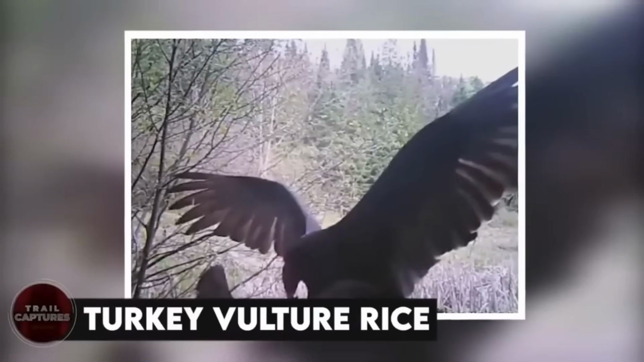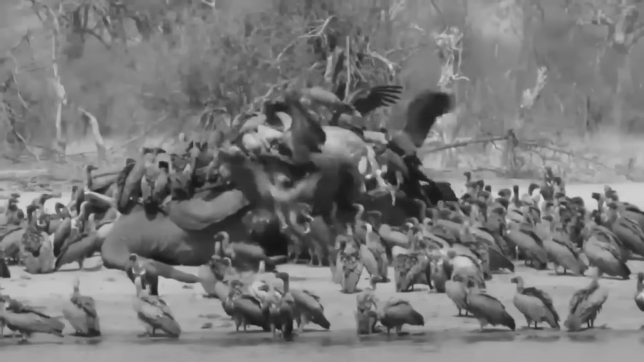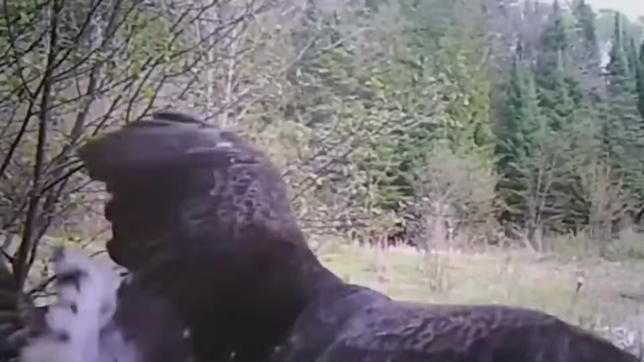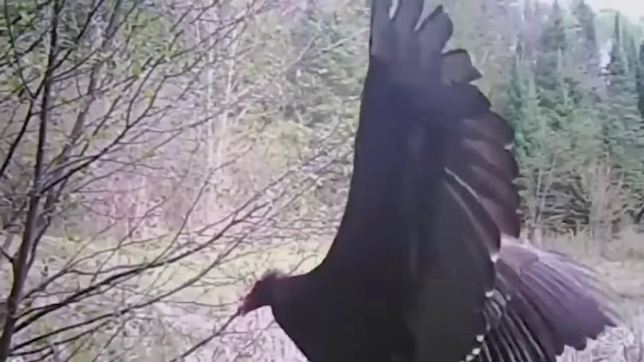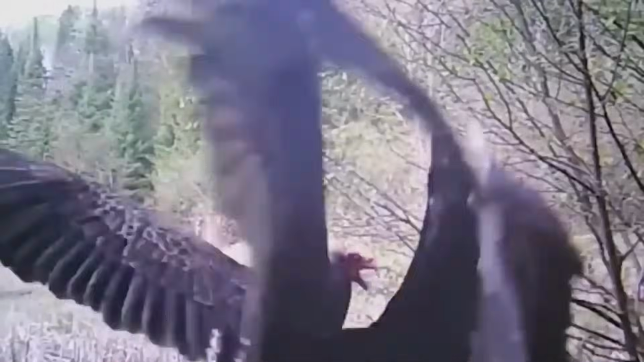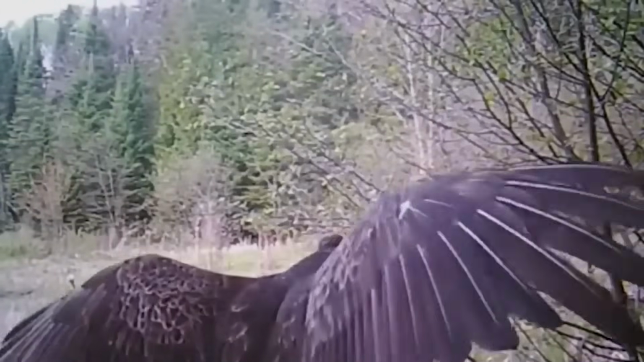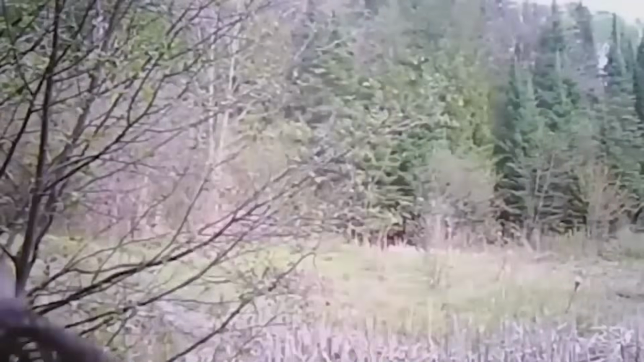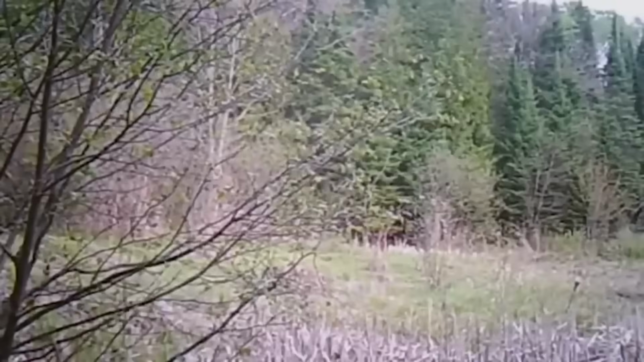Turkey vulture fight. Vultures are known for being epic scavengers, but what this trail camera recorded was a little unusual and somewhat terrifying. These two turkey vultures were spotted having a fight, which did not last long, but looked just as deadly as anything can be. With such a short clip, we couldn't get the whole view or any kind of context as to why these two were having a fight.